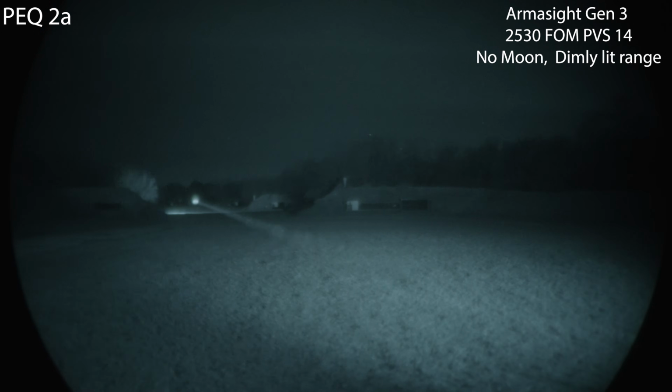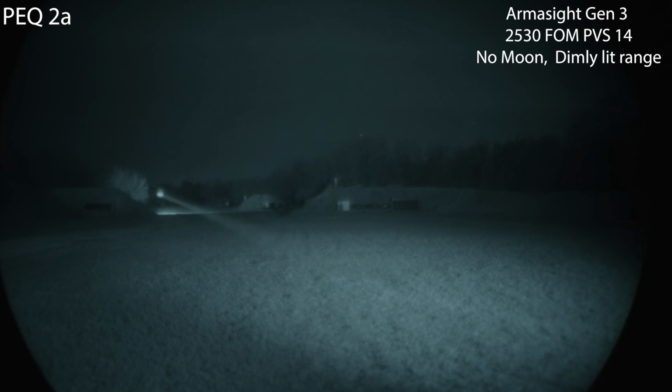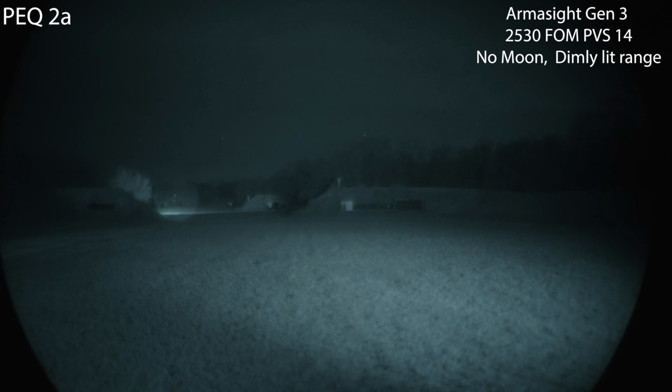By the way, I keep moving my camera just so I don't have a bright spot in the same spot on the night vision tube, guys. So if that's annoying you, I'm sorry, but that's why I'm doing it.